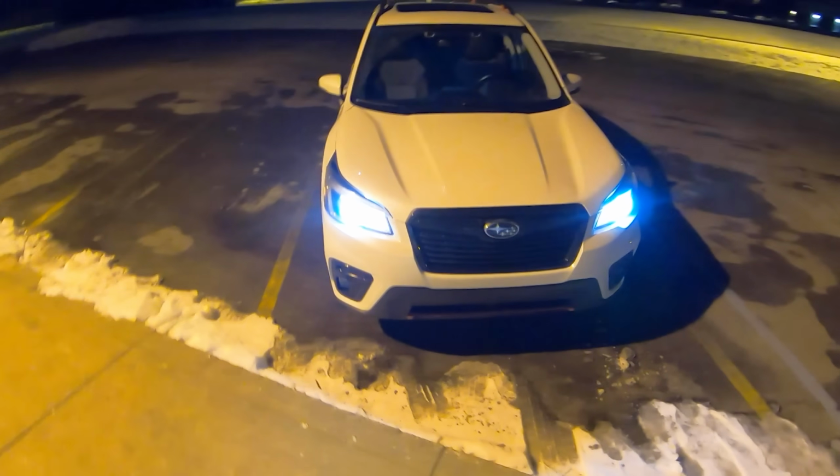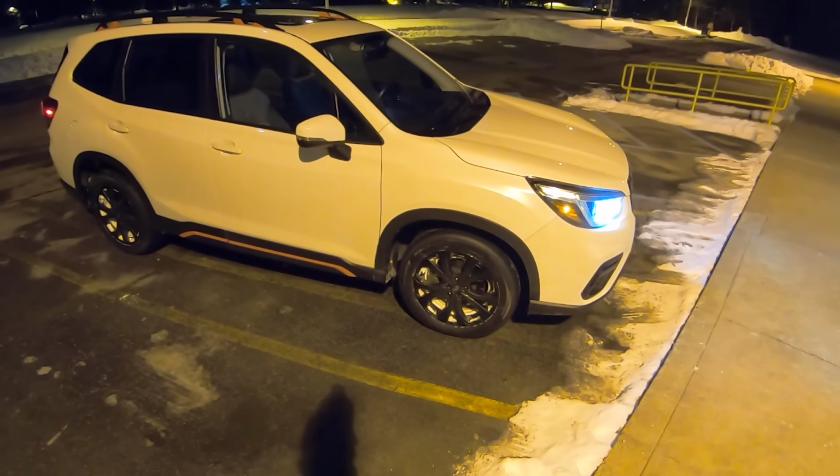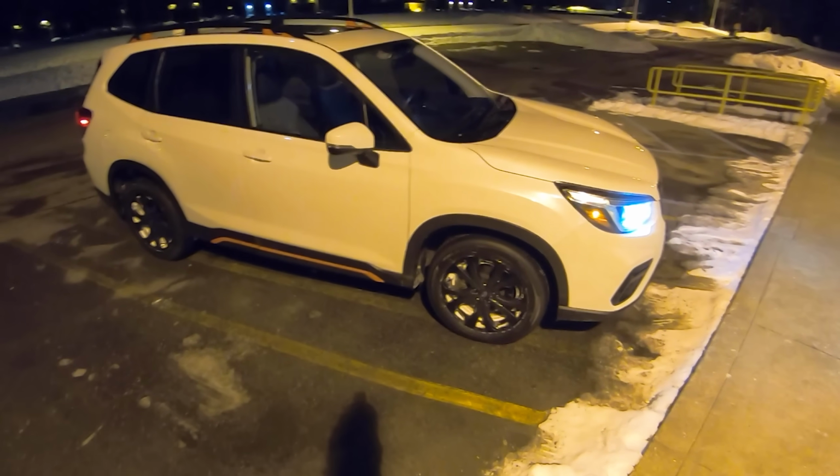Lots of satisfying ticks into the oil pan. Cool. Catch you later, guys. Take care.